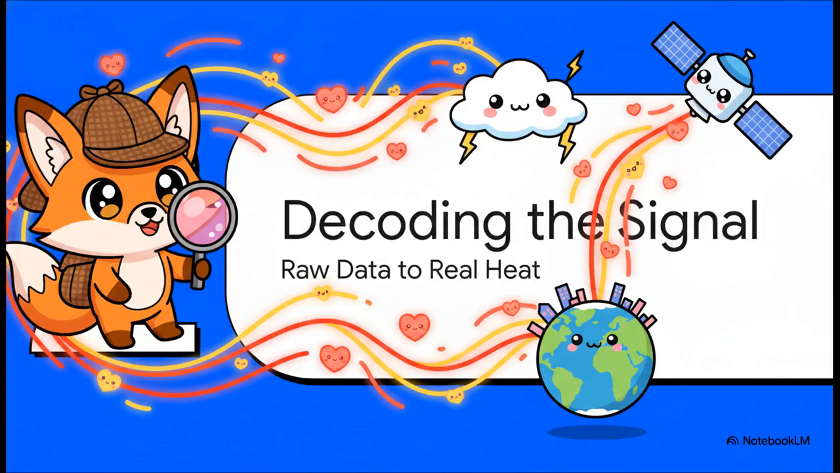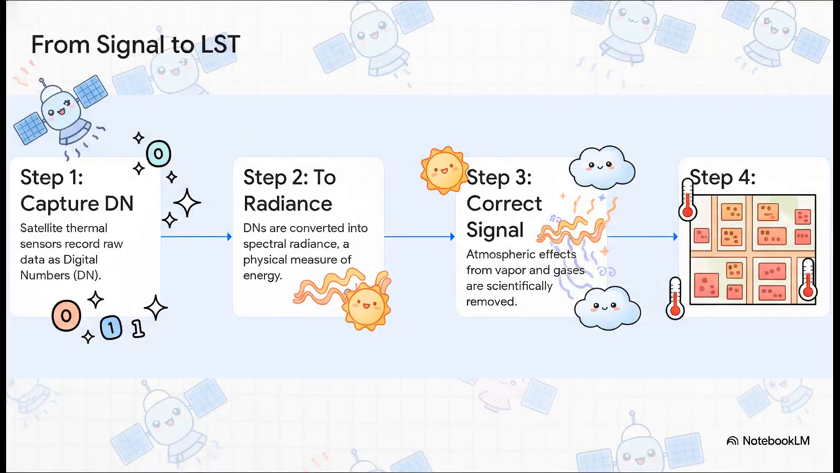So how do we actually get that picture? This is where things get really cool. We're going to become data detectives for a minute and follow this heat signal all the way from a city street up through the atmosphere to a satellite sensor hundreds of miles up. It's a pretty wild four-step process. First, the satellite just captures raw data, basically just a stream of numbers. Then, scientists convert those numbers into what's called radiance, which is a real measure of energy. But that signal gets all messed up by our atmosphere, so they have to clean it before they can finally calculate an accurate temperature map.